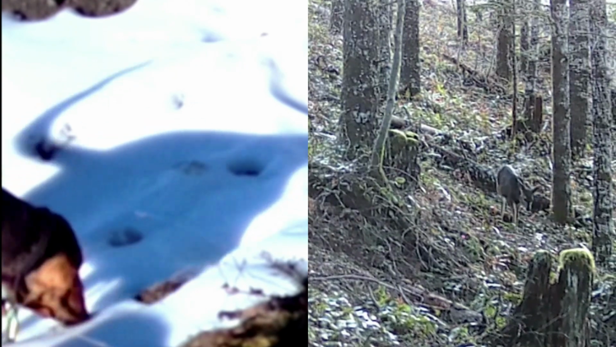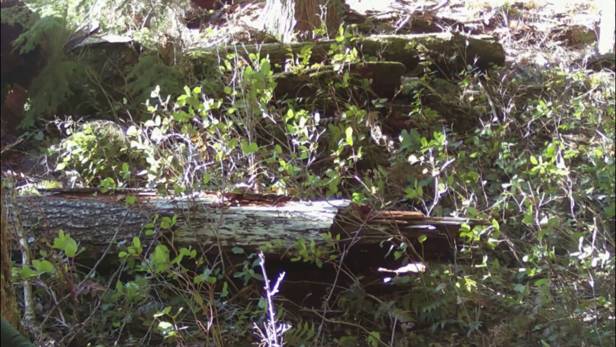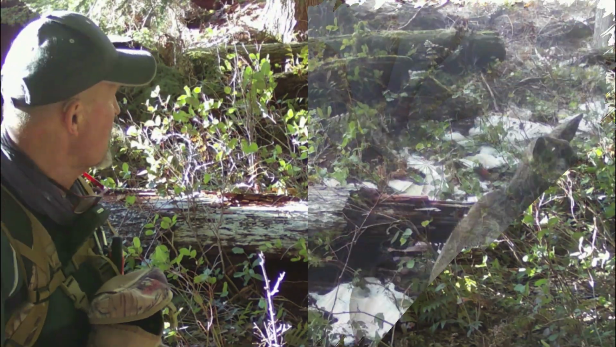So proud of him, and he was a magnificent partner for me going in the woods, and he would let me know which way the animals were going, all the different trails, and was always watching my back. I miss Wyatt.